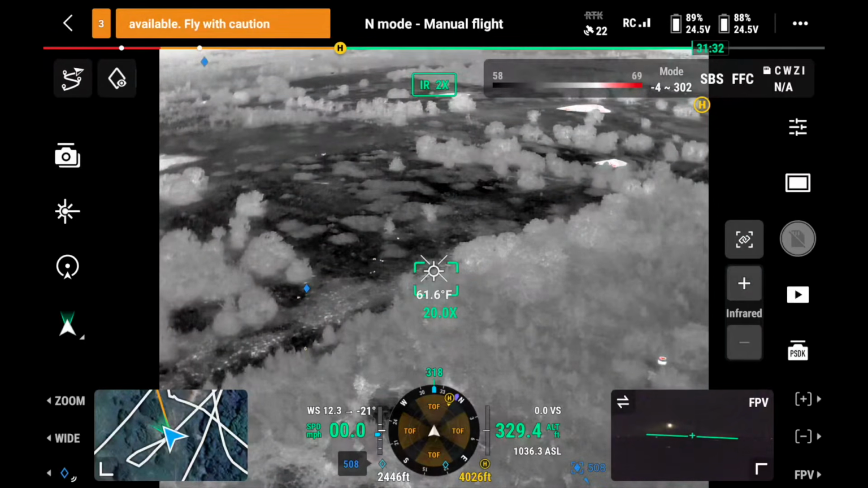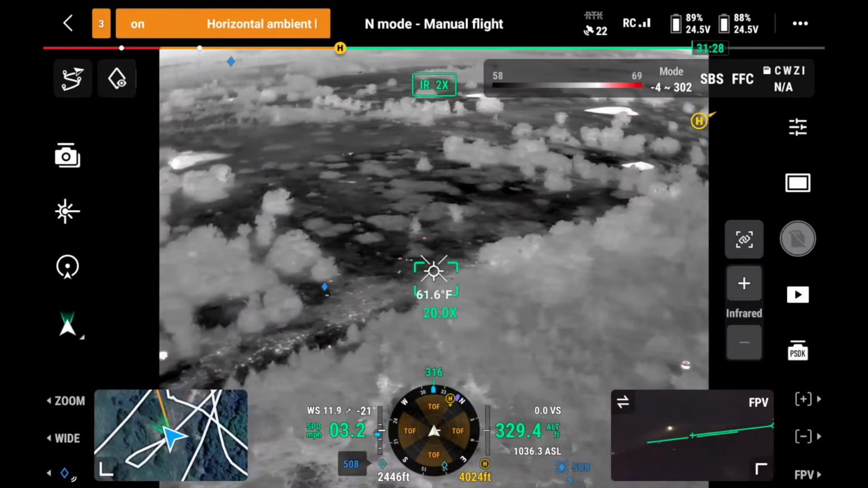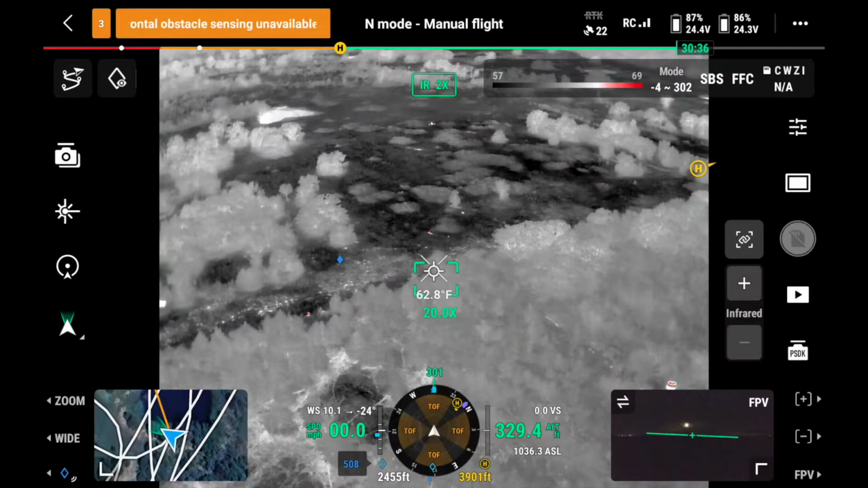Those pigs are on the move, though. They're moving to them. They ain't even calling. I actually think they're moving back into the timber. Sucks. I think they hear them. And I'm afraid to get lower on them. I don't want to bump them, you know.